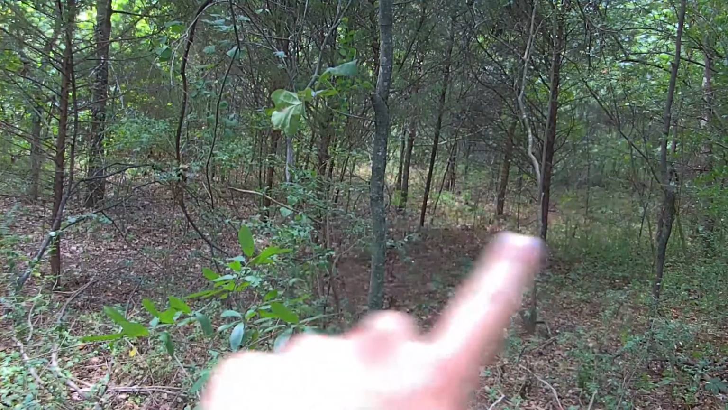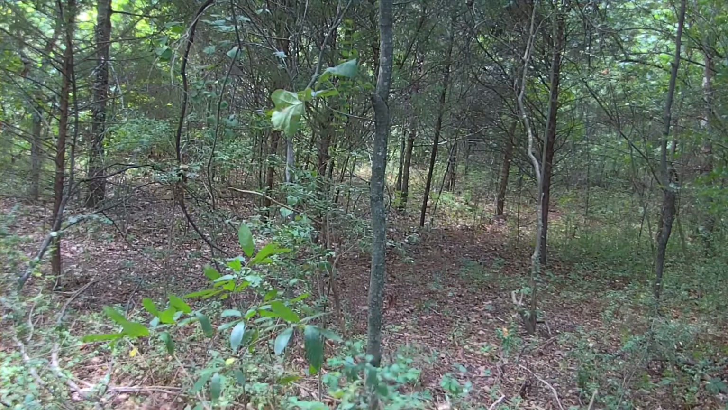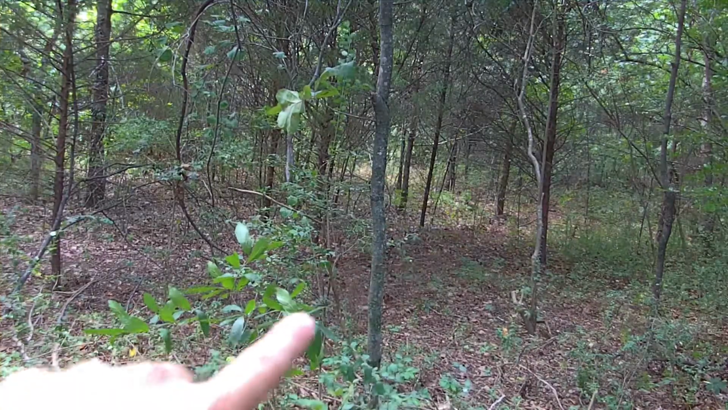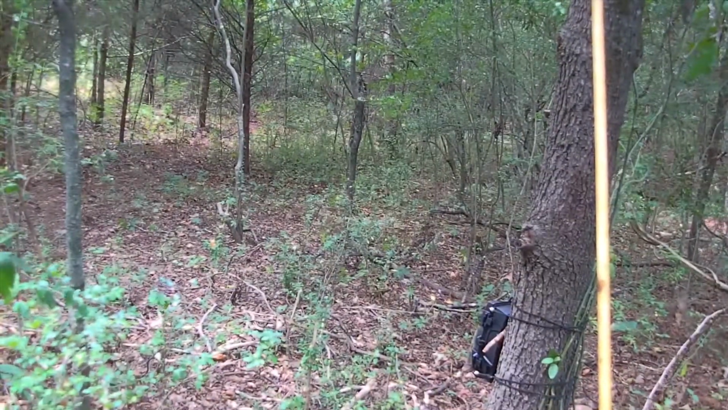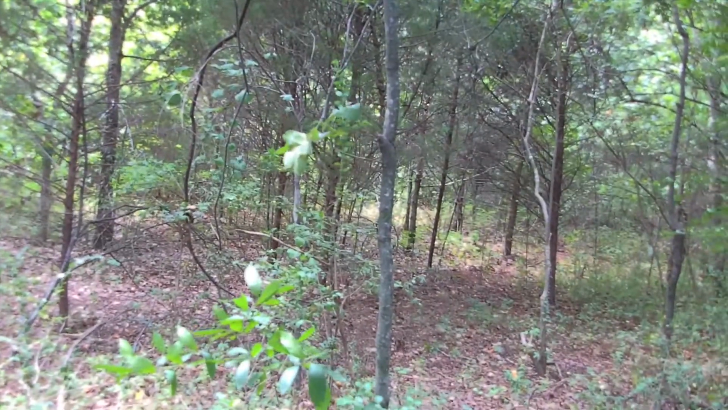Huge pine thicket, just very nasty, hard to walk through right back in here. A lot of old rubs, just traditional rubs, year in, year out, they're there. All these trails, they funnel in, they come right through here. They come right by the camera. I had the camera set up on video, so I don't know how good that's gonna work or not, but it said we had 8 videos.